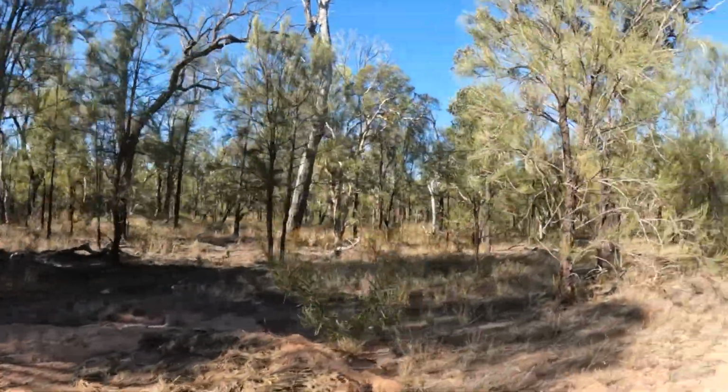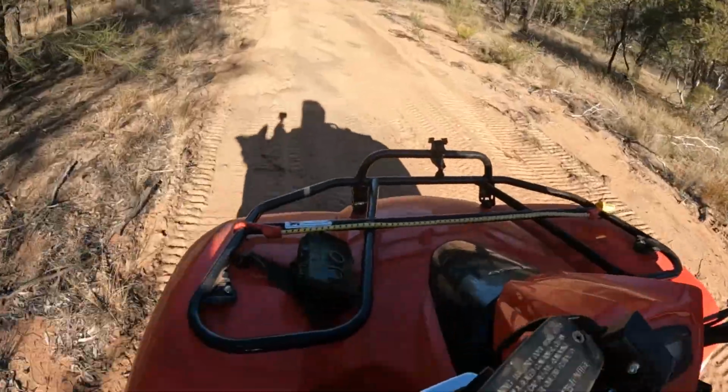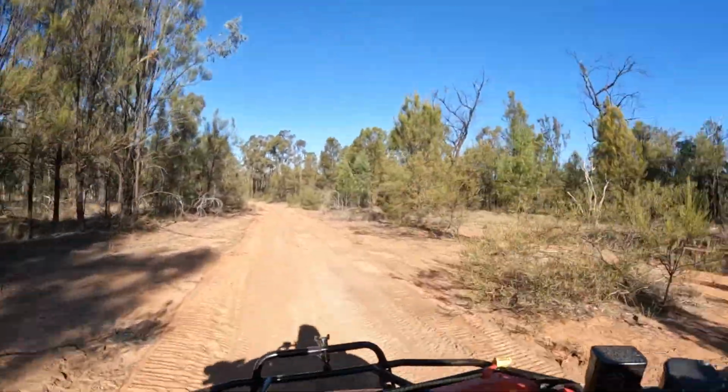Well, I can't see much up into the bush today. Look, there's the trail cams in there. Can't see much up there. It is 3 o'clock in the afternoon.